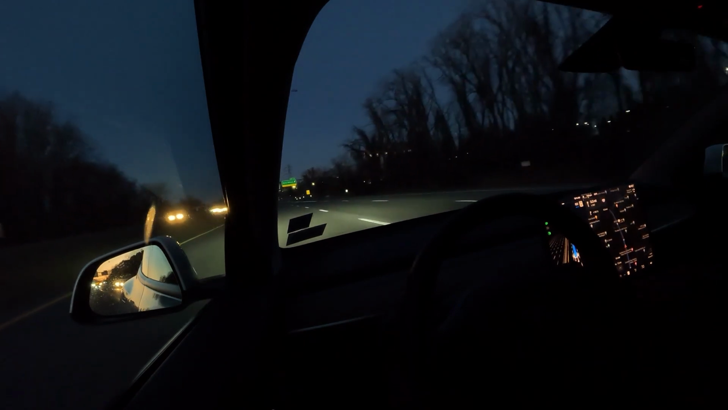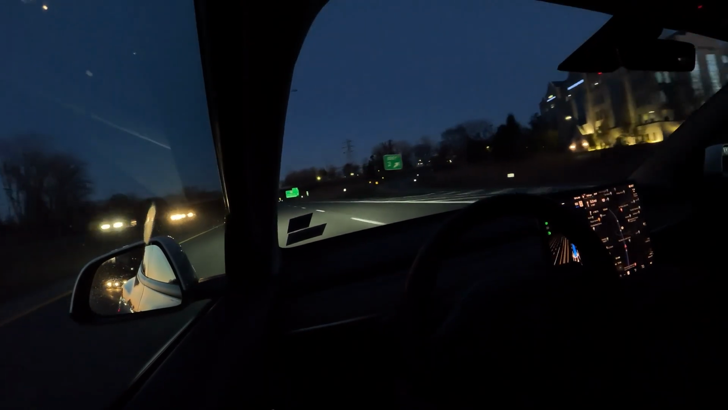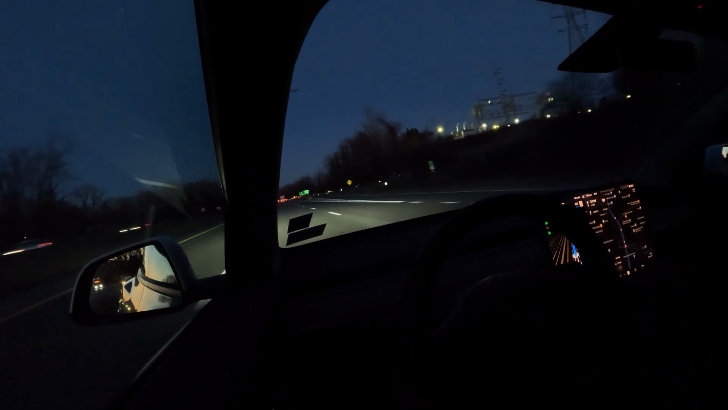So far, pretty good. Very, very close to a human driver. Except for being in the middle lane here, I'm not sure why. Otherwise, I normally would have been in the right lane, slower.